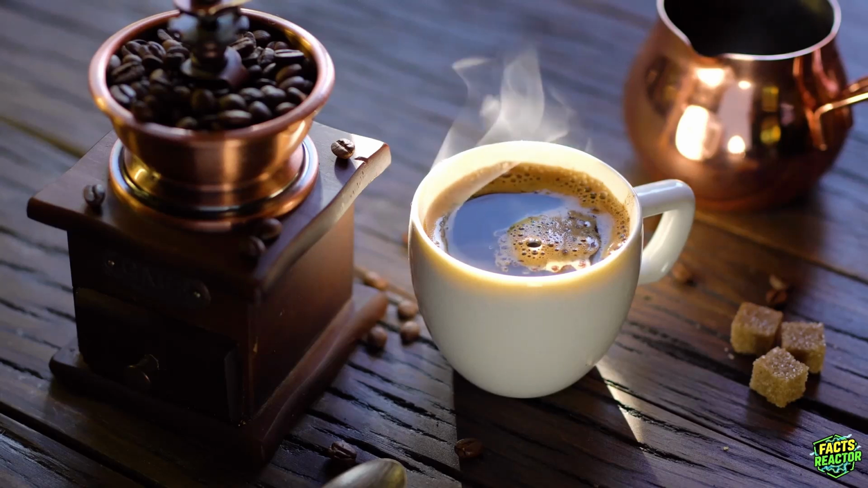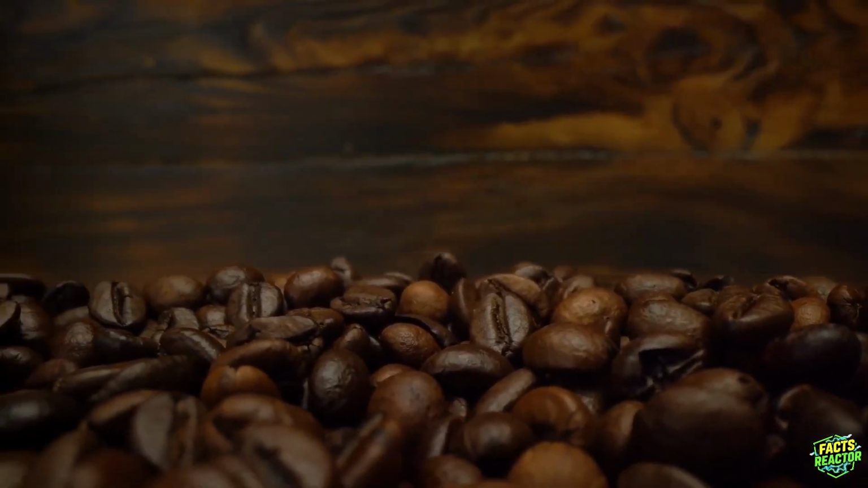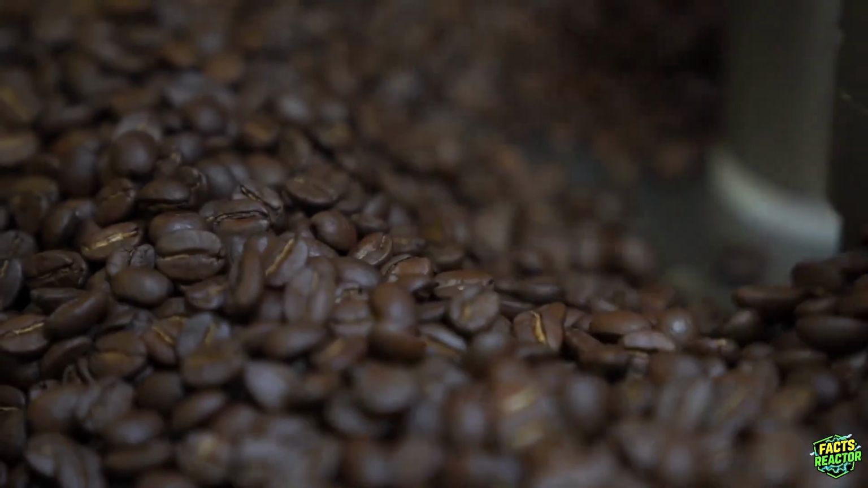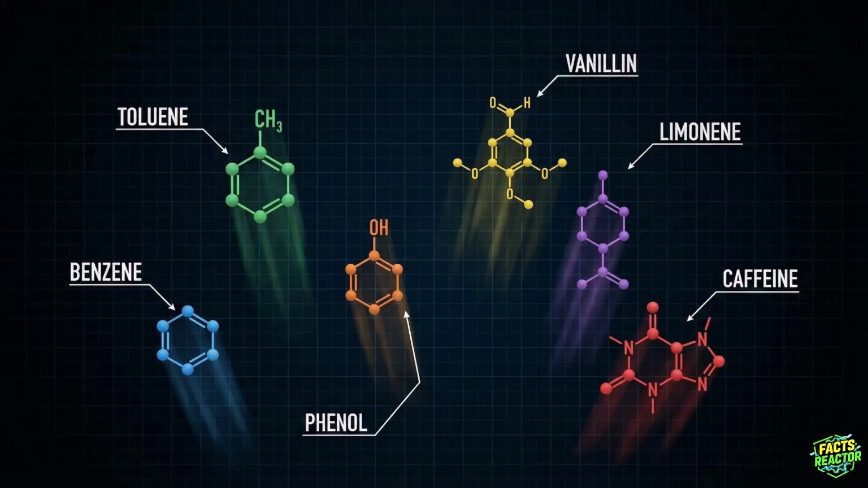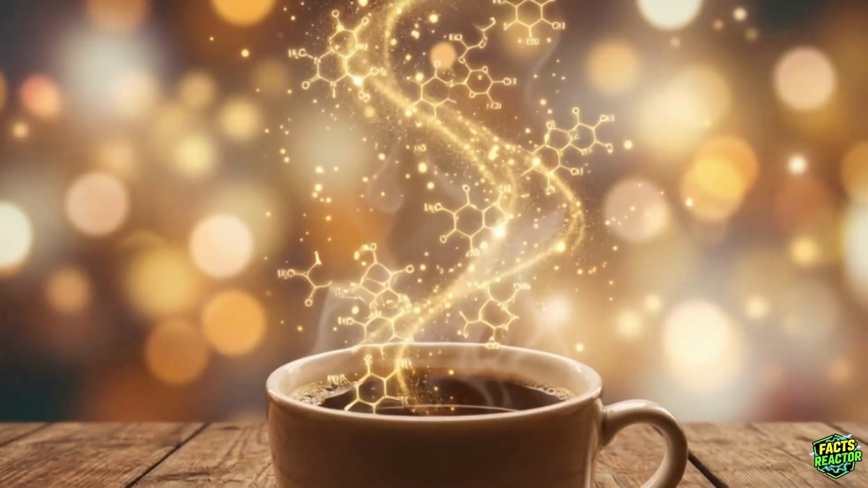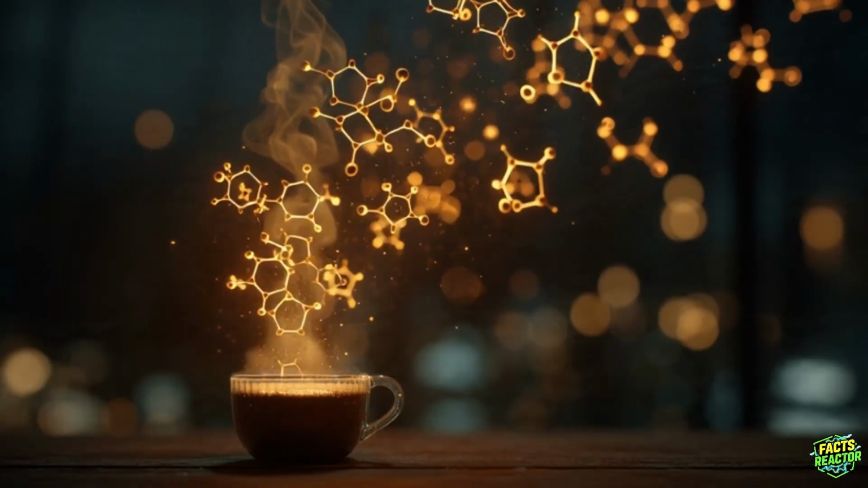Technically, yes. But while you're creating desktop disasters, something else is happening, something you can smell but never see. When coffee beans are roasted, heat triggers chemical reactions that create over 800 different volatile compounds, 800 different smells. Right now, these molecules are escaping your cup, floating into your nose, hitting receptors that send signals to your brain.